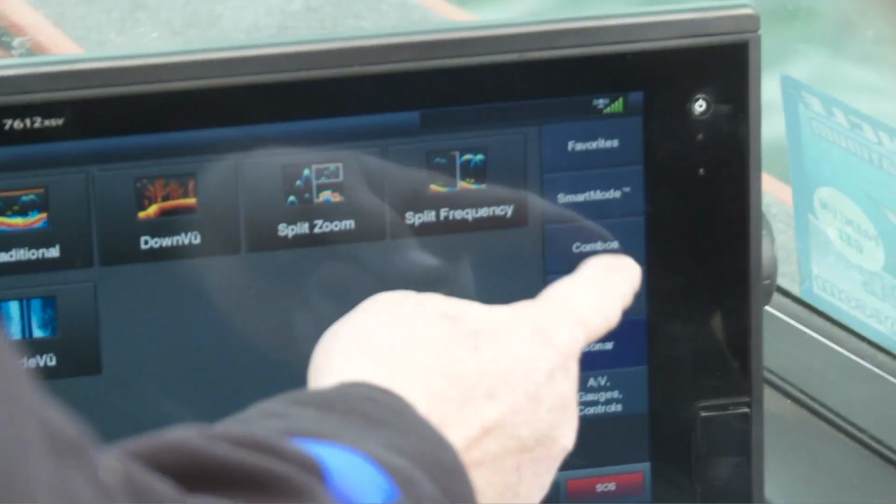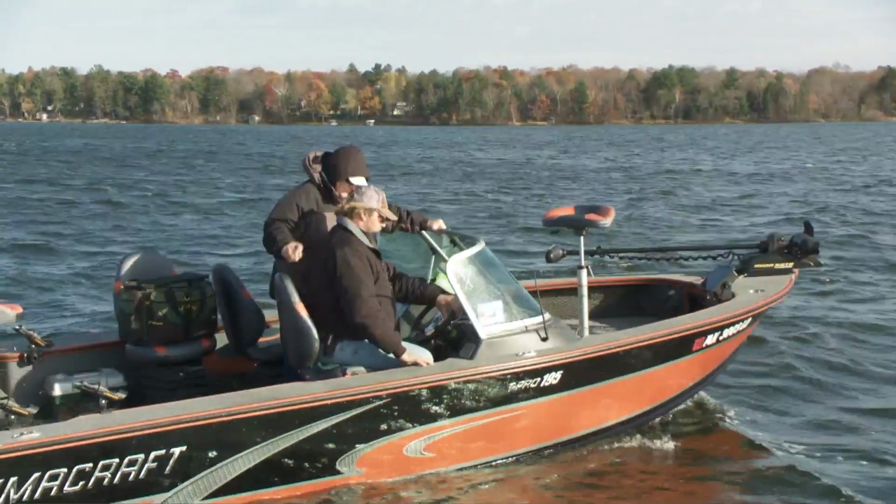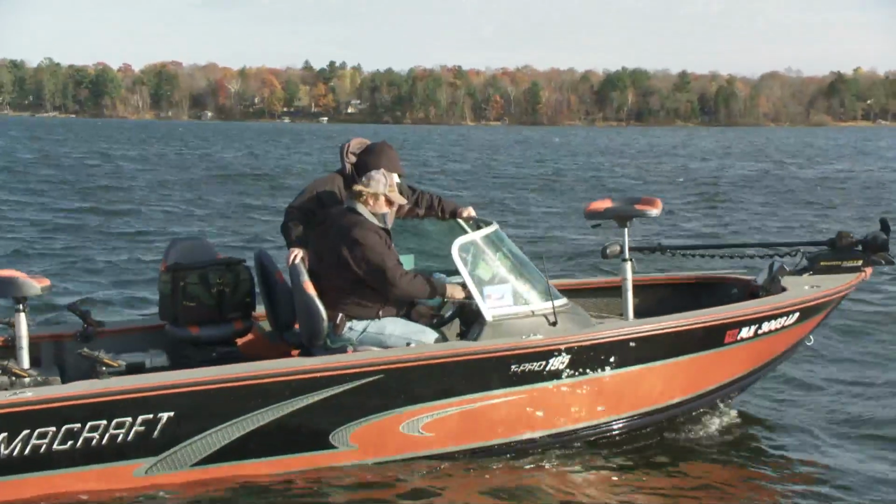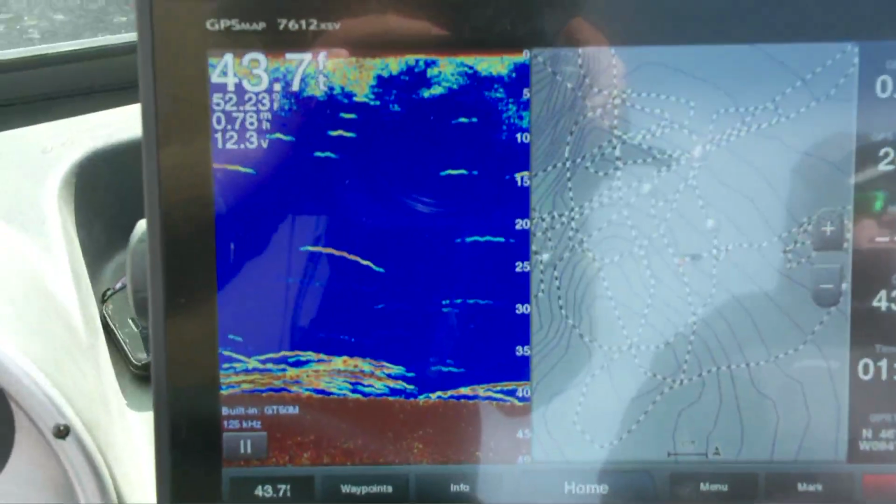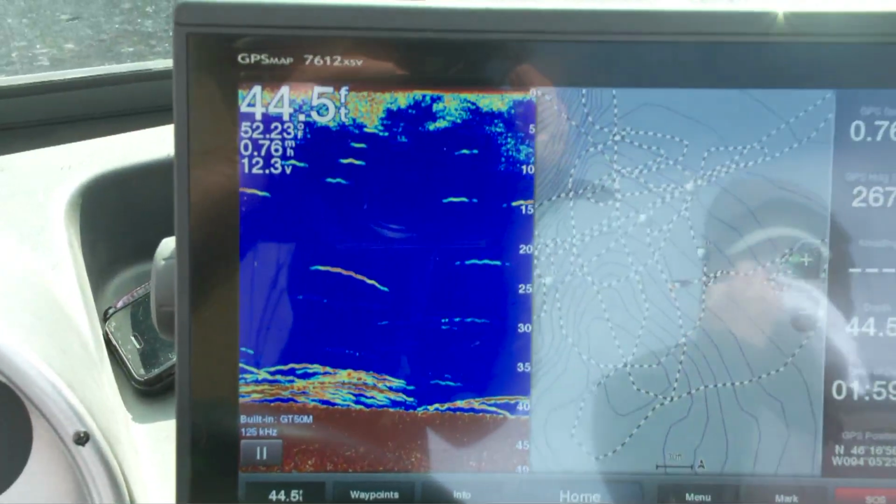Continuing now, as we put my new Garmin to the test and demonstrate all the things it can do, we move to another lake to check in on the whereabouts of crappies. Look at this. There they are. Wow, that is a major group of fish right here. That's right on that break. Yep, and those are crappies. Okay, so I got split zoom down.